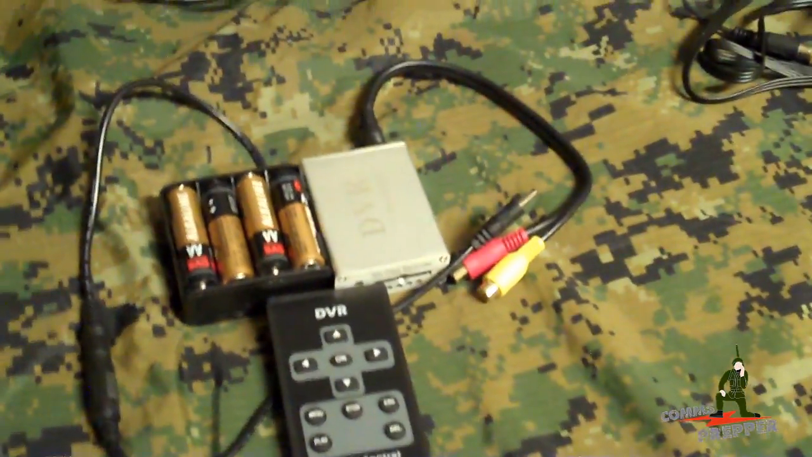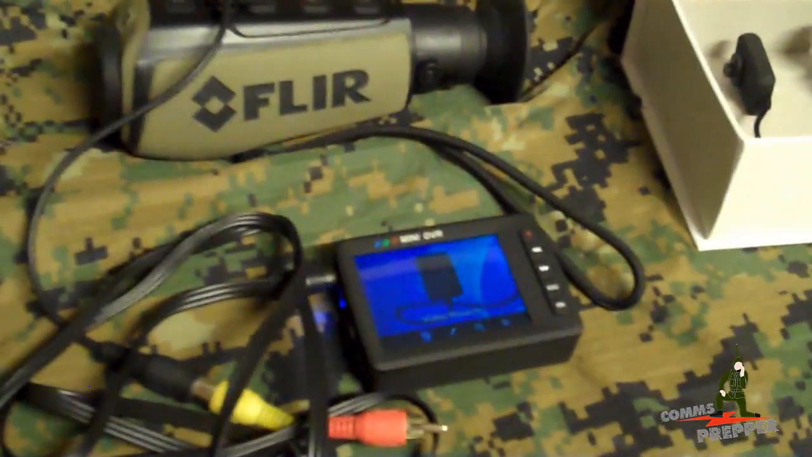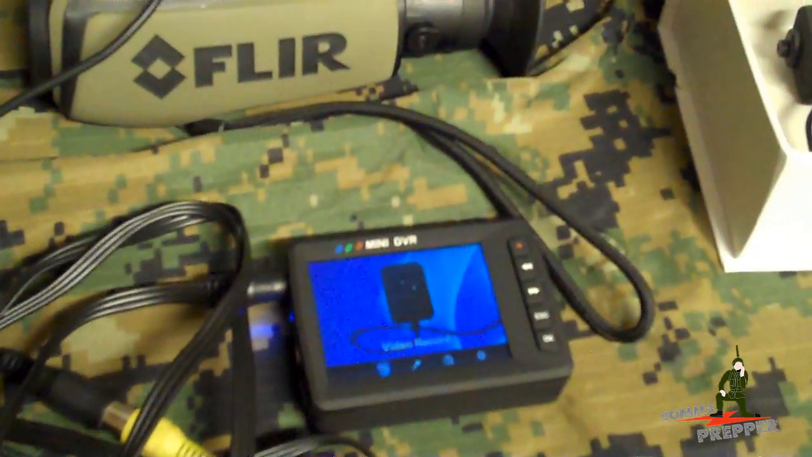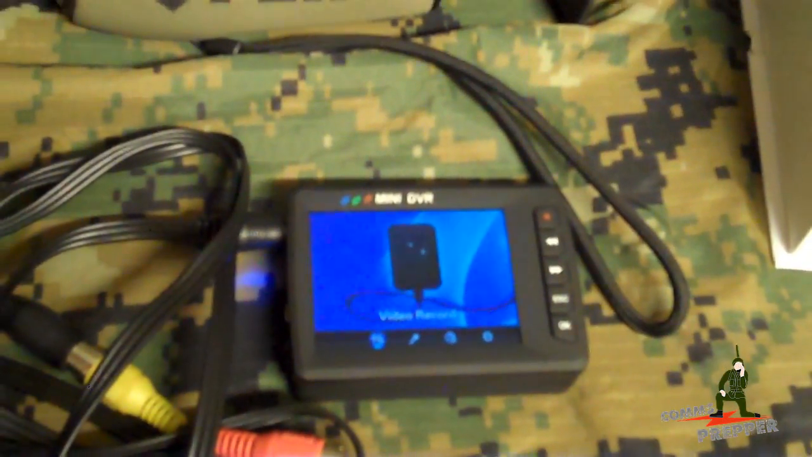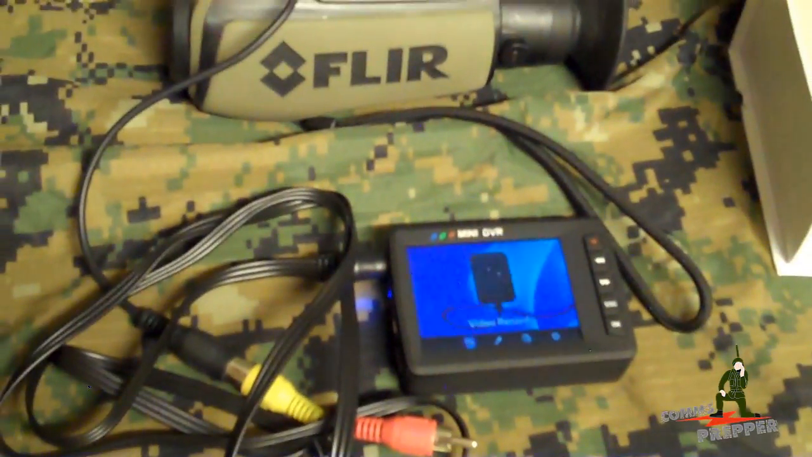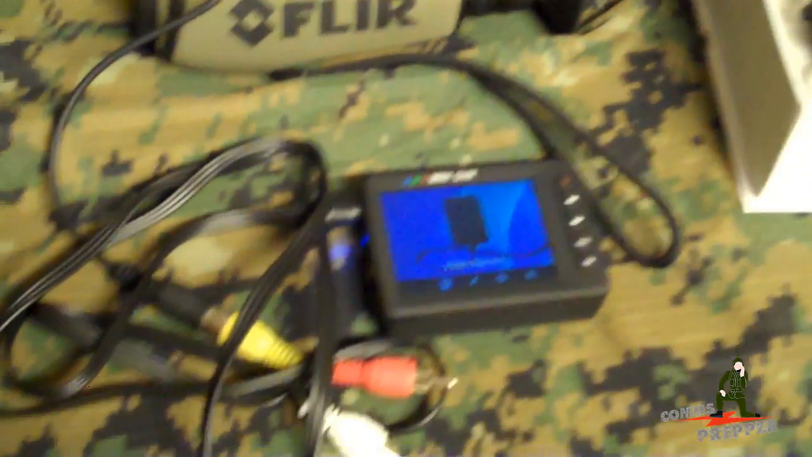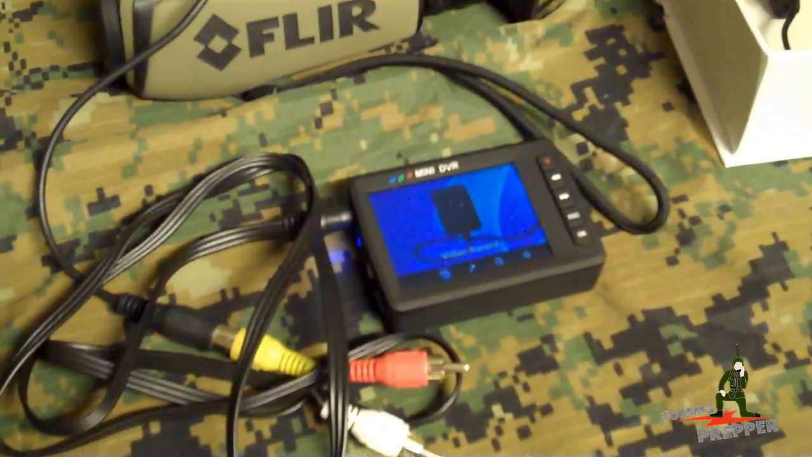So I did some more research online and found a little pocket DVR with an LCD display here, which you see powered up, and it actually has an on-off record button in the top right-hand corner. But with this unit, when you turn the FLIR on, you can actually see the output from the unit on the display, knowing you're getting video into the unit, and when you press the record button, it actually says record, so you know you're capturing it.